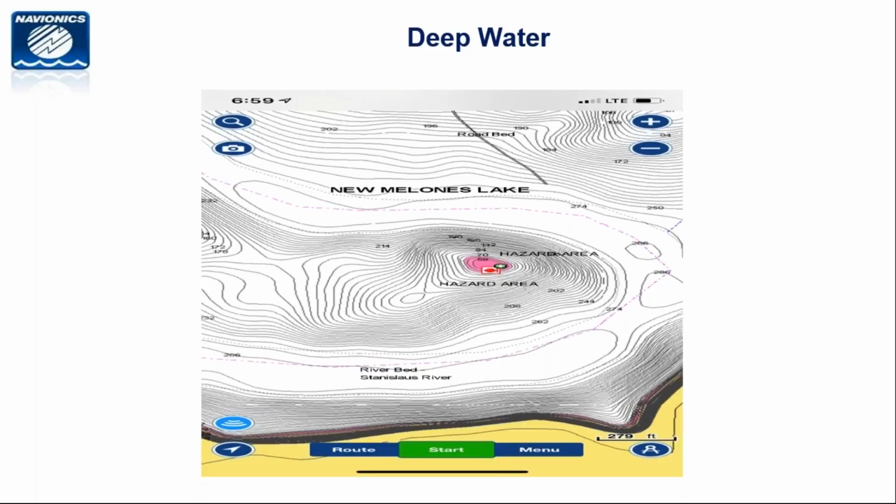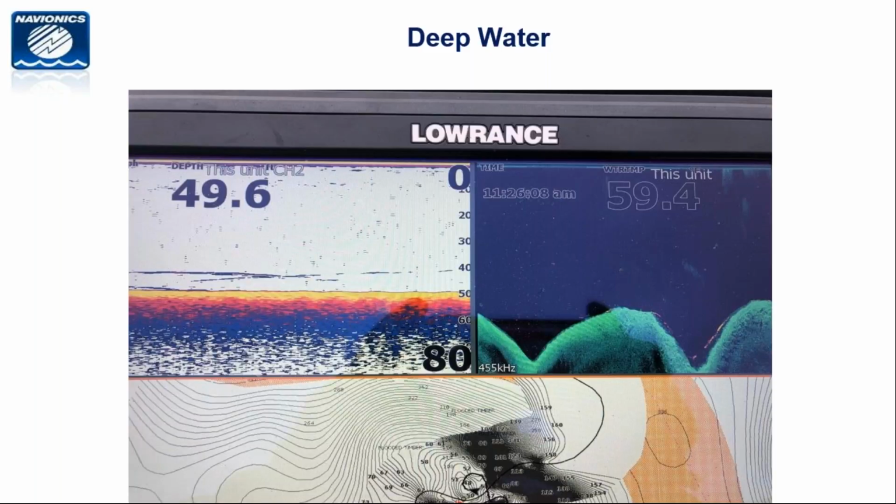When fishing a hump or ledge, are you uphill or downhill? Dave, I do both. If I pull up on a spot and it looks like this, I'm going to go vertical. I'm just going to drop my bait straight down. In this case, I was just dropping my bait straight down. I was catching these fish.